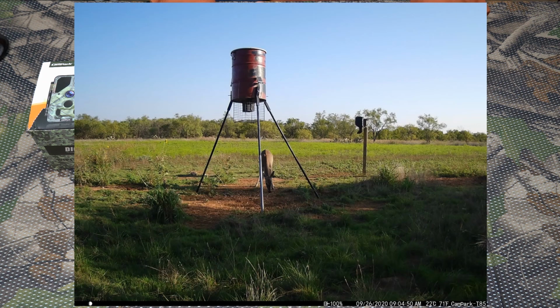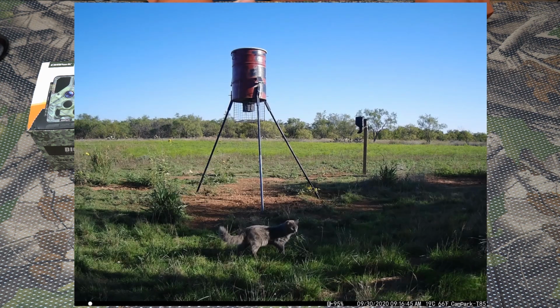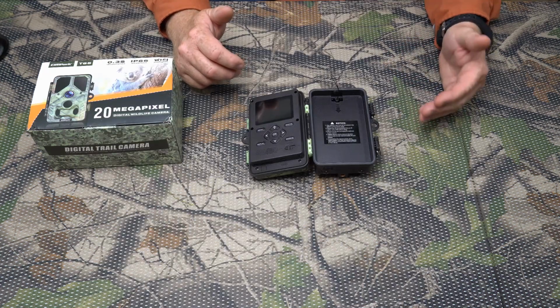Going to go ahead and throw another picture here later on in the day of a couple of does that are coming to my feeder in a brighter day. And here's a picture of a feral cat, a long-haired feral cat that's coming to my feeder. And here is a picture of a coyote that's coming to my feeder at night. All right, so those pictures give you a good idea of how it's doing daytime, nighttime.